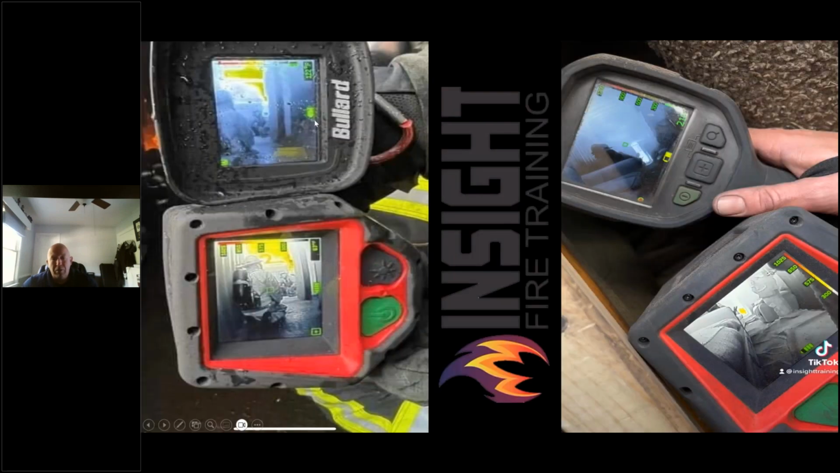Here's different cameras showing the exact same hallways, showing you the difference in picture clarity. I don't want you to believe me. I don't want you to say, I'm going to buy the camera because Andy Starnes says. Don't do that. I don't get commission off nothing. I want you to go test these devices and say, Andy, I appreciate it. This device, brand such and such, worked well for me. That makes us happy. It does.